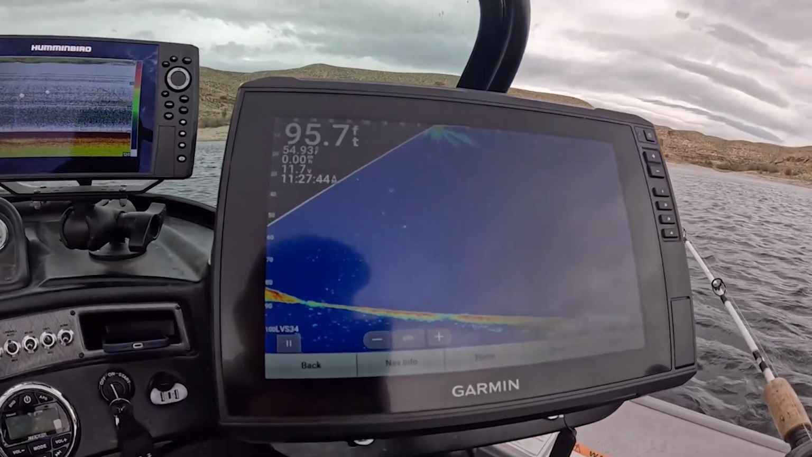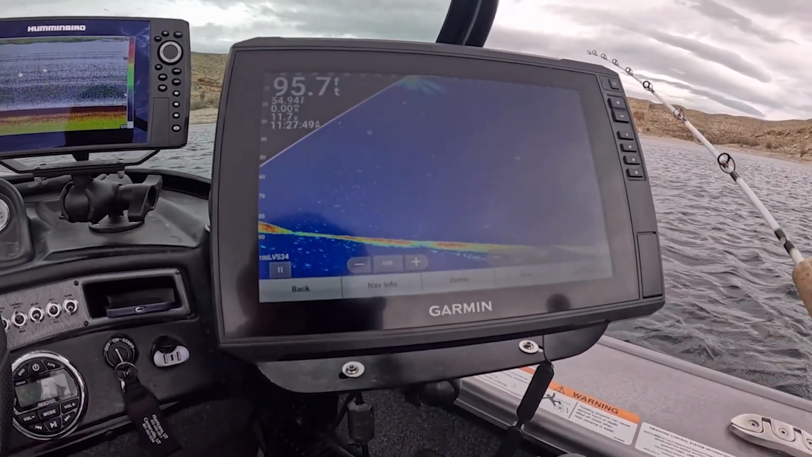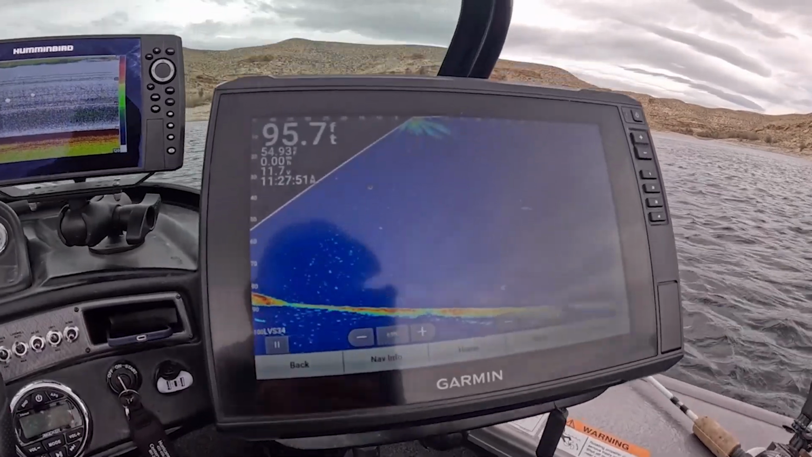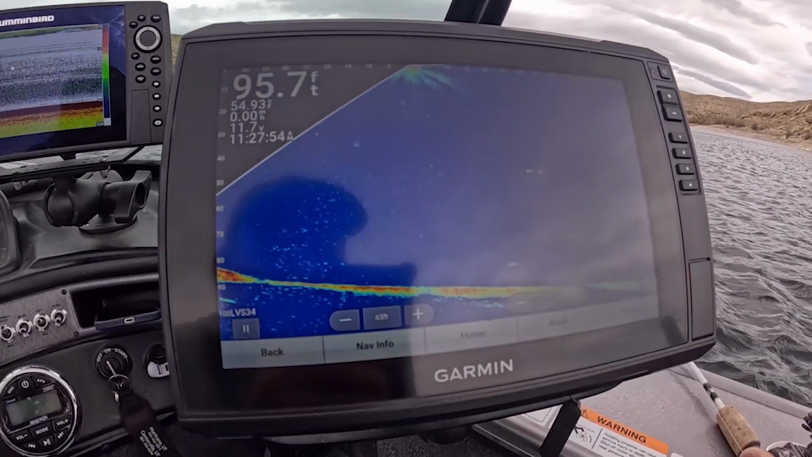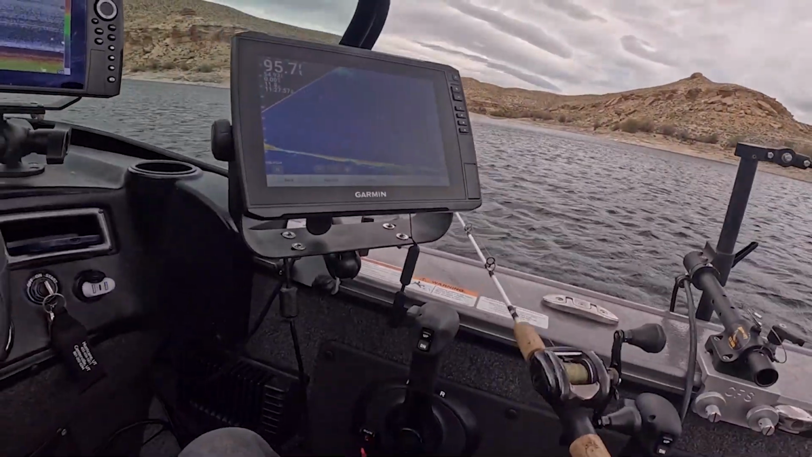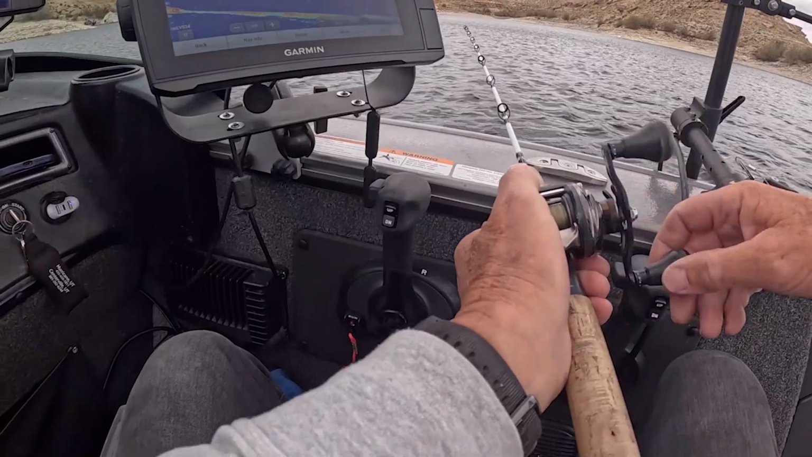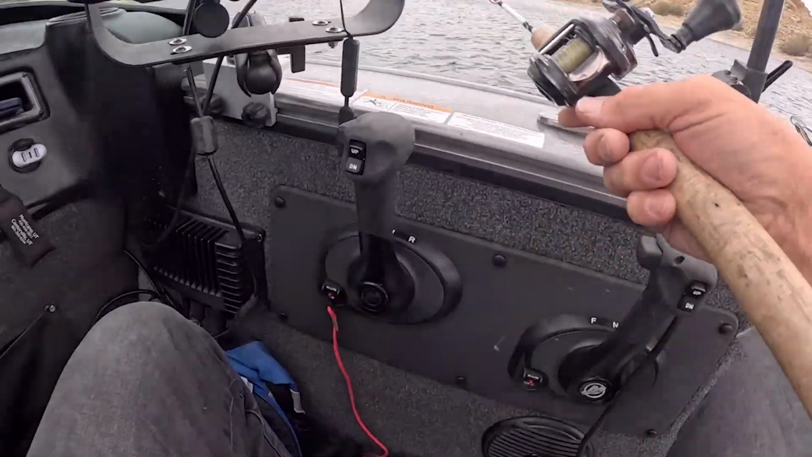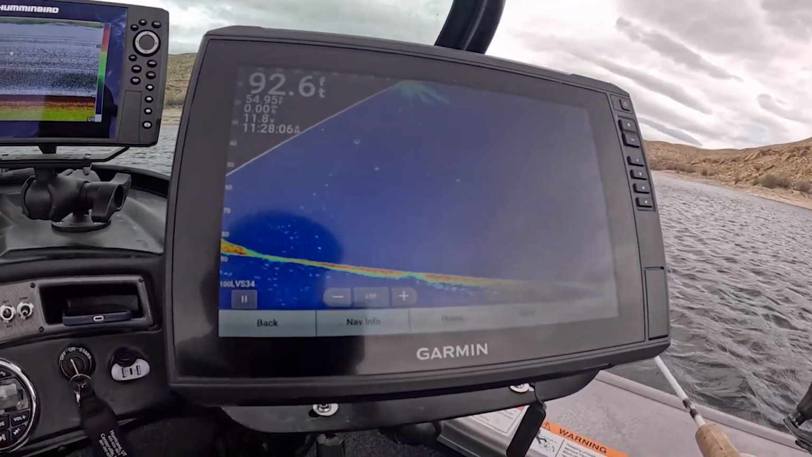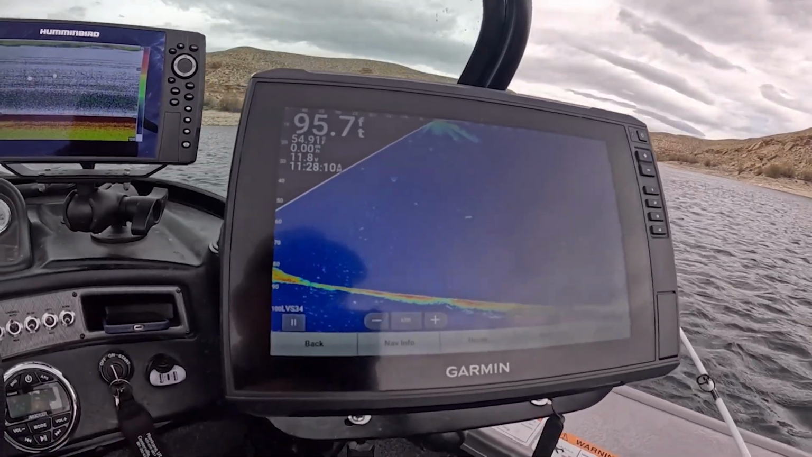Okay, I've got one lone fish at about 55 feet. Whether you can see him, he's just been sitting right there. And I've got two more coming in, but they're a little bit higher. So what I'll want to do is lift up to them just a little bit so that I'm prepared when they get over here, if they decide to come all the way across. I'll be ready for them.